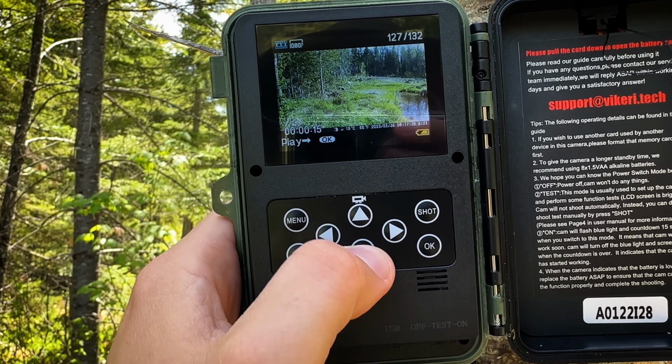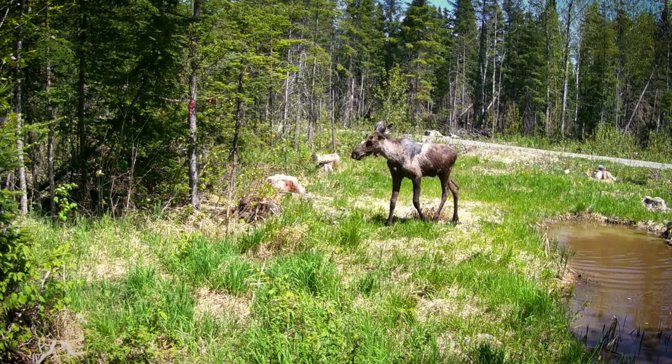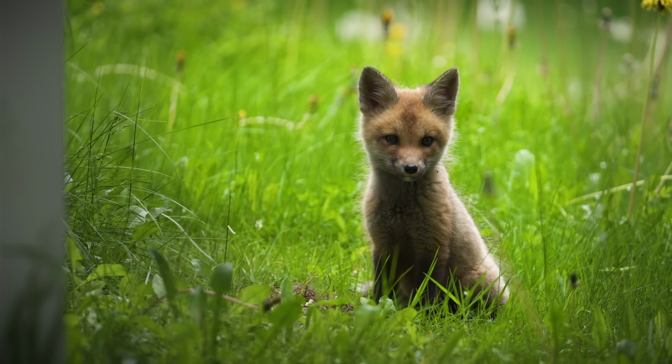I just offloaded the footage from my trail cameras that have been out all summer recording the wildlife that's been moving through our property. In this video, we'll see an update on the baby foxes, some of our larger mammals, as well as new arrivals, including an incredibly surprising first sighting of my most sought after species.